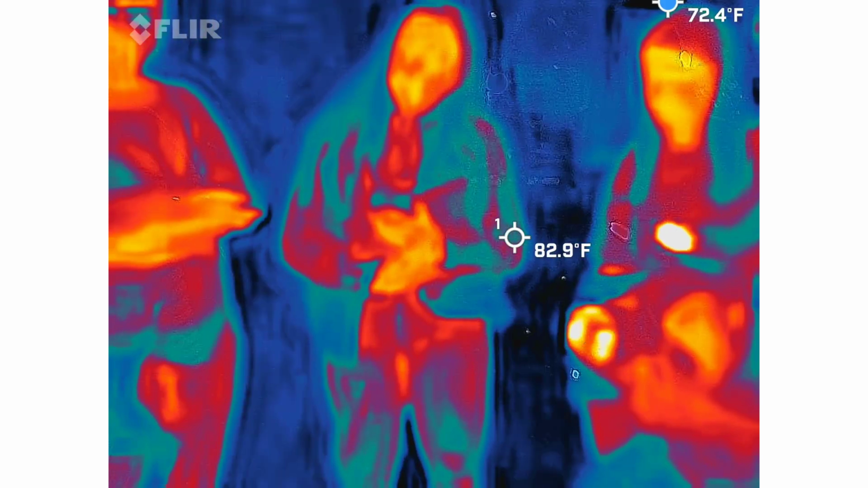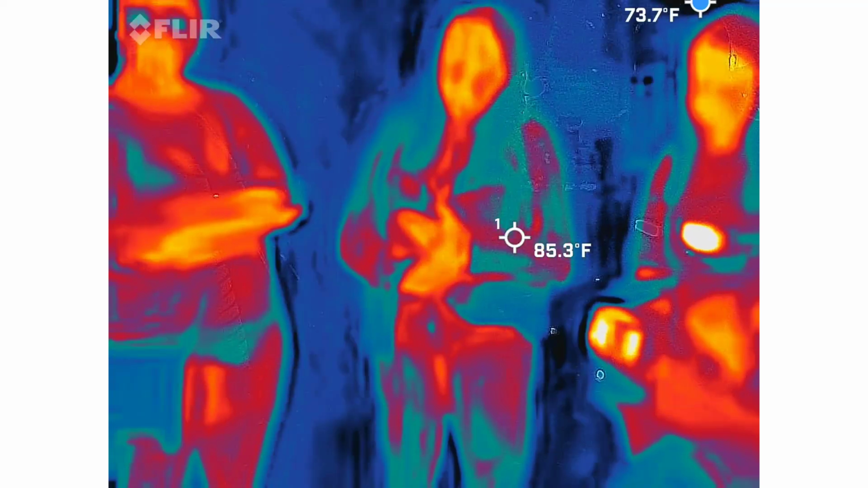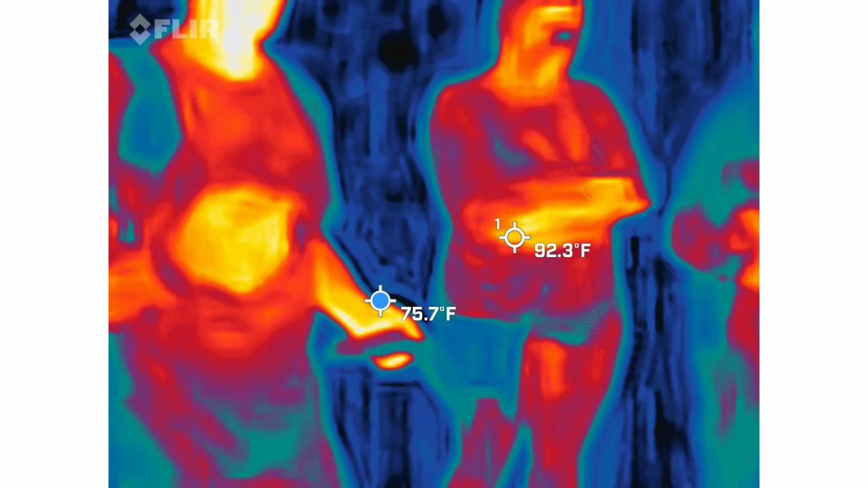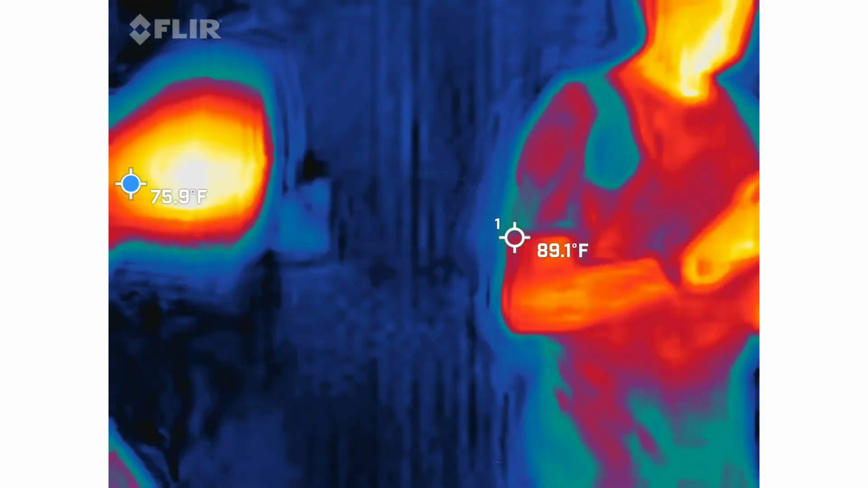Which, by the way, I rate your investigation and score it, so I know which nights, based on moon phases and temperature, are the most active. It makes a difference. So again, I gauge all that stuff for you. It's going to be in your report tomorrow.